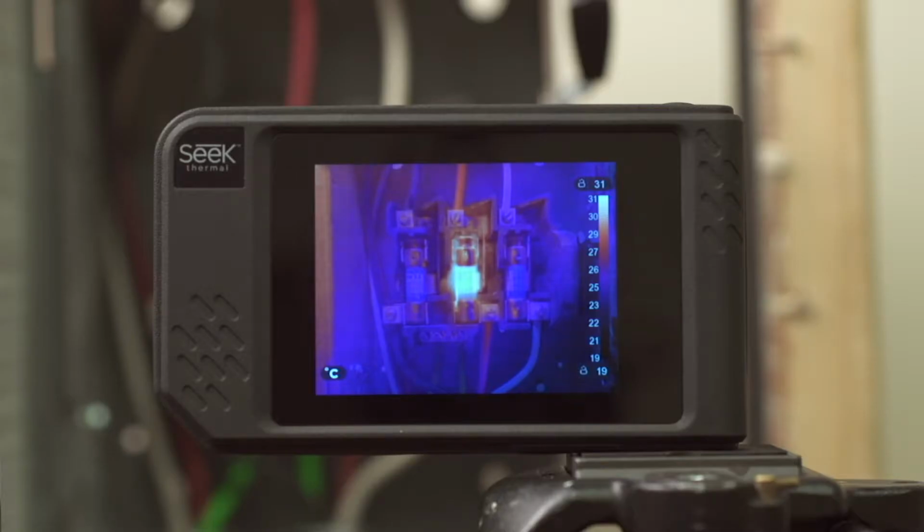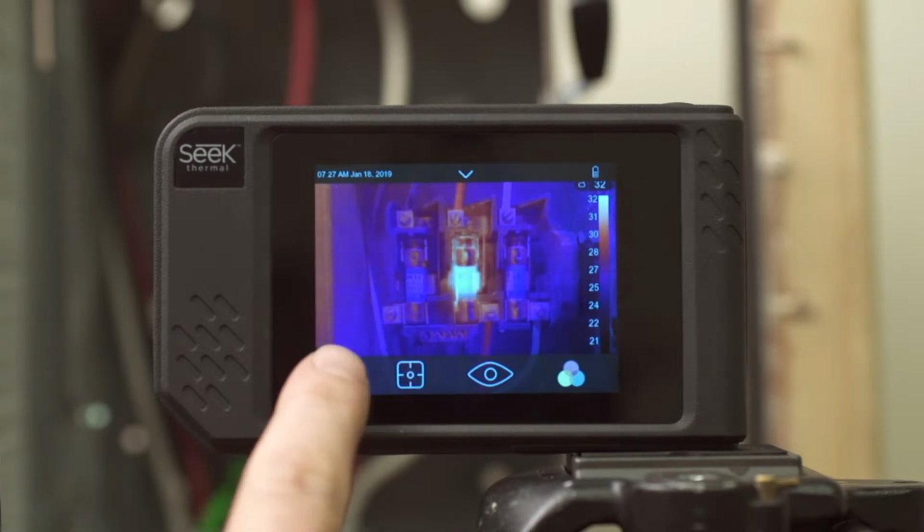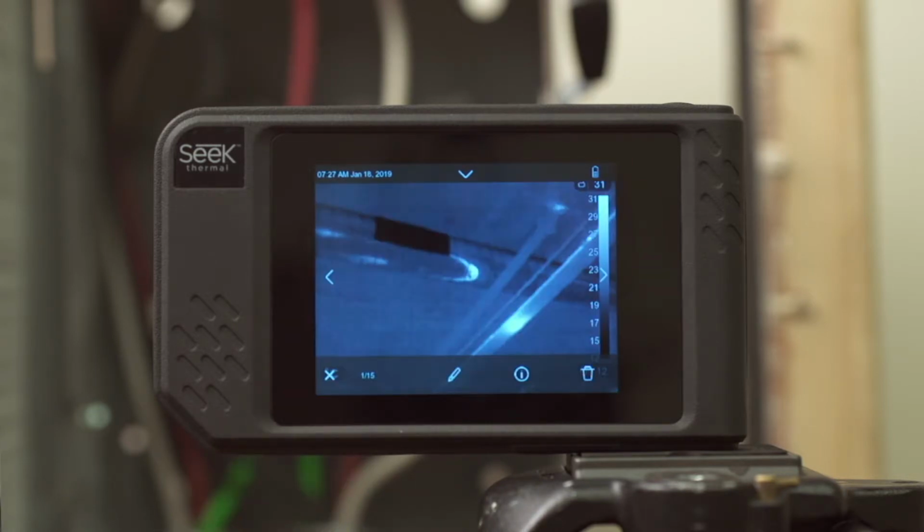One of the most powerful things about the SeekShot series of thermal cameras is the ability to edit photos back at the office or even in the field right after you've captured a photo. Let's go ahead and edit a photo we've saved on the device. First, tap the screen to bring up the menus, and then you're going to want to go to your gallery. Tap Gallery. All right, now let's edit this photo.